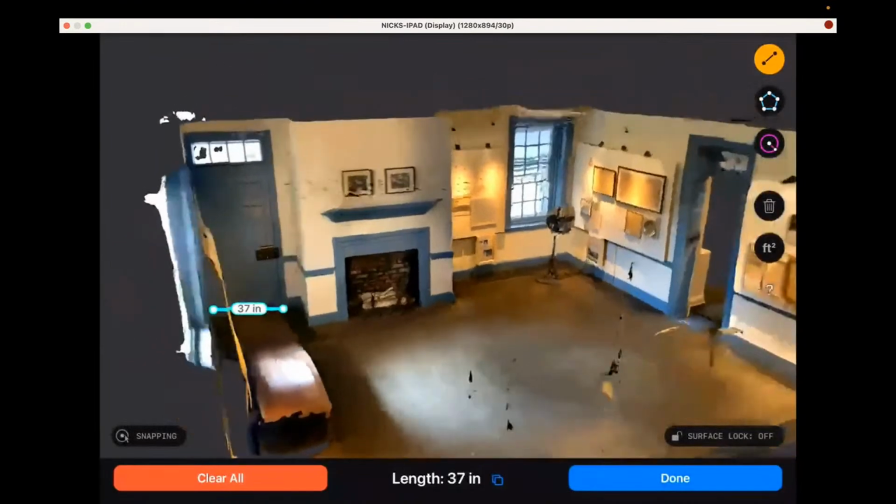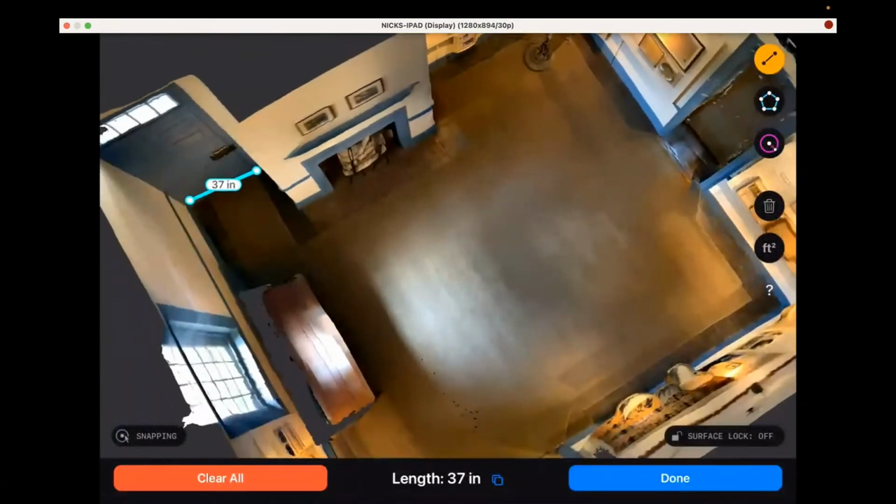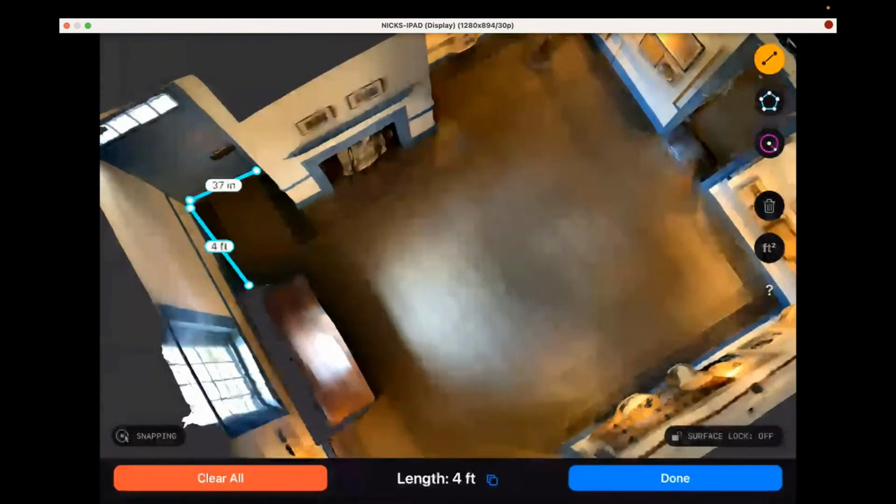So on the inside of this door, I've got 37 inches, and this also shows me there's encroachment. If this bench is anchored in some way, then it's going to be really hard to turn this corner, because we've only got about 3 feet by 4 feet here on the inside to work with. So stuff to keep in mind.